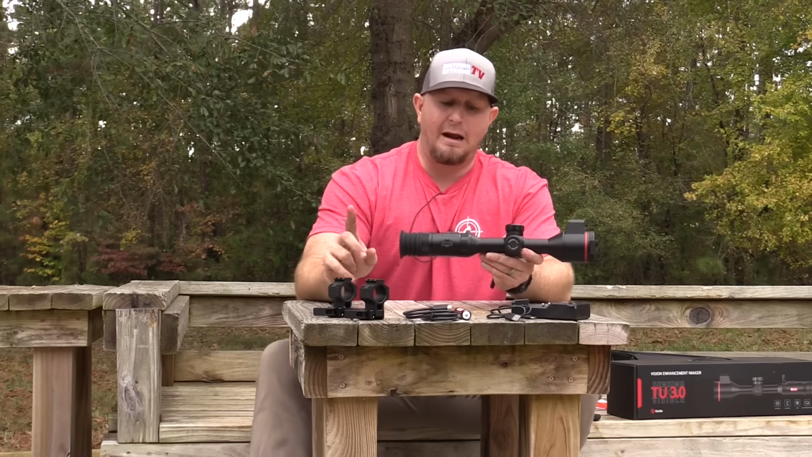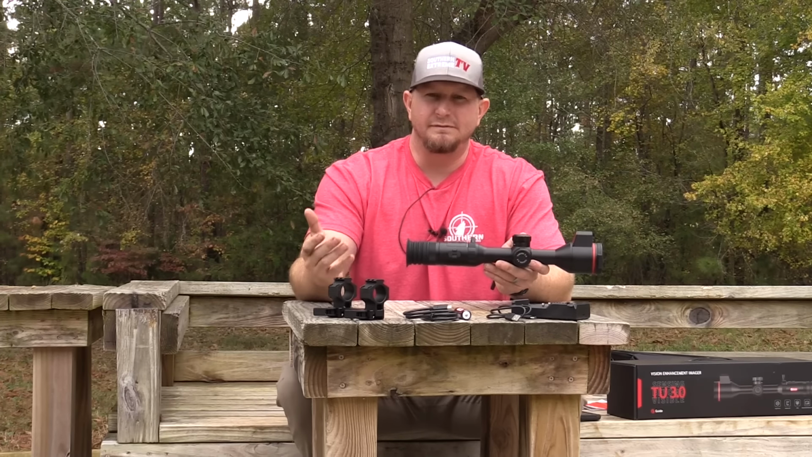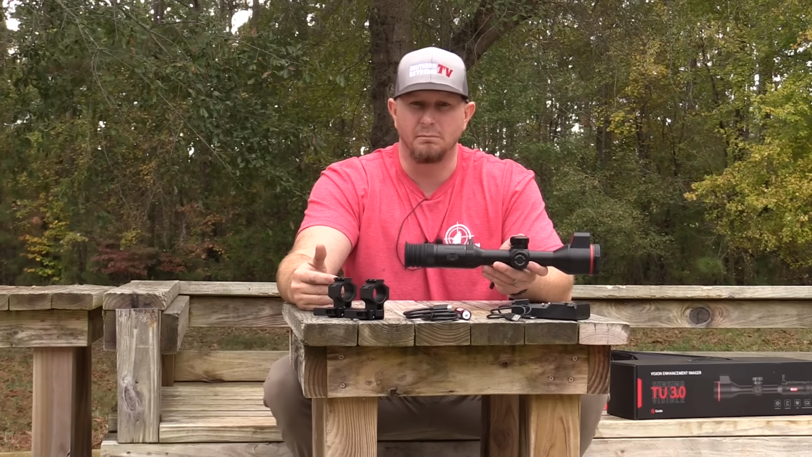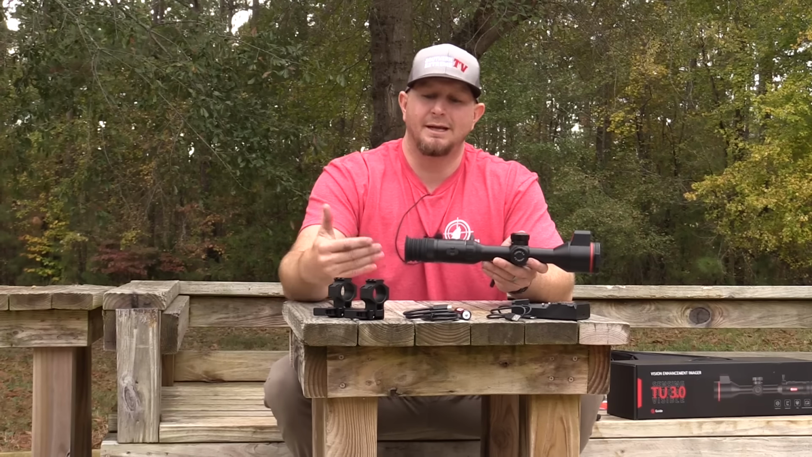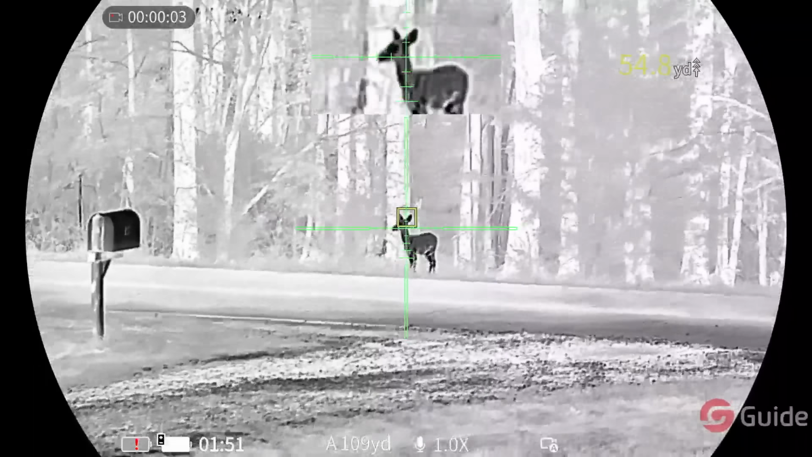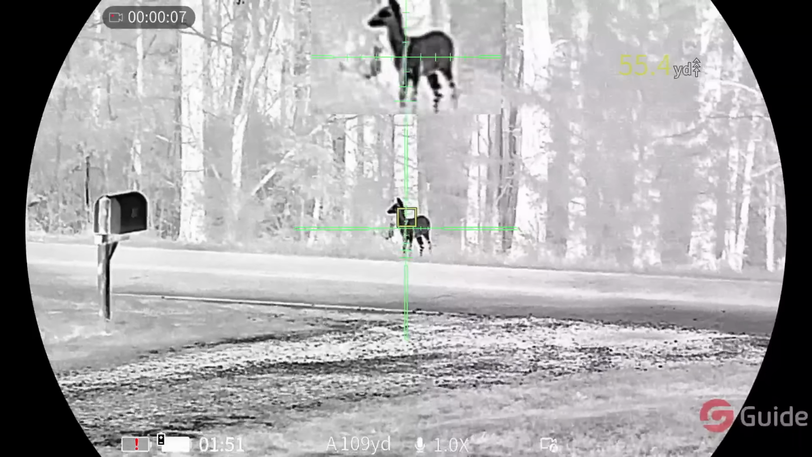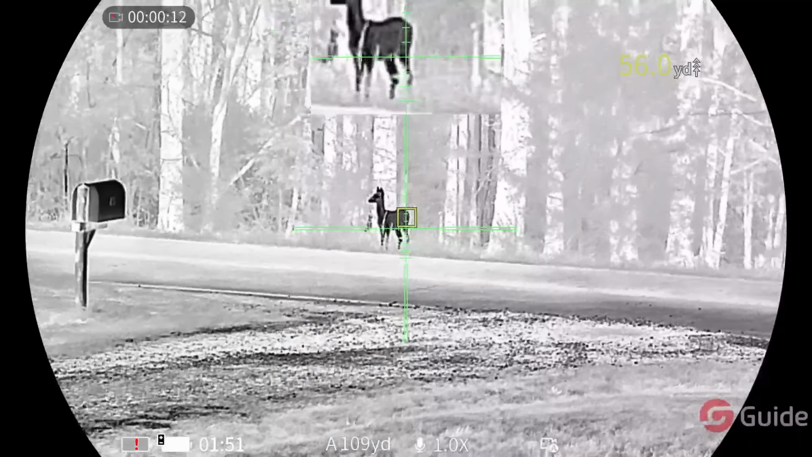The other thing that I'm going to say is slightly a negative for me is the eye relief. The eye relief is not fantastic in comparison to some of the other optics out there on the market. But again, we're not talking about a 640 resolution optic that is carrying a $4,000 to $5,000 or $6,000 price tag. We're talking about a 640 resolution optic that is coming in under $4,000, in about that mid $3,500 price range is where this optic's going to land.